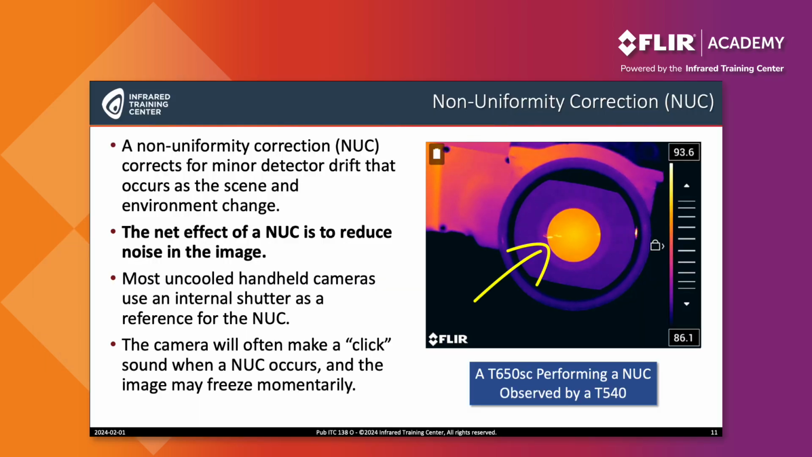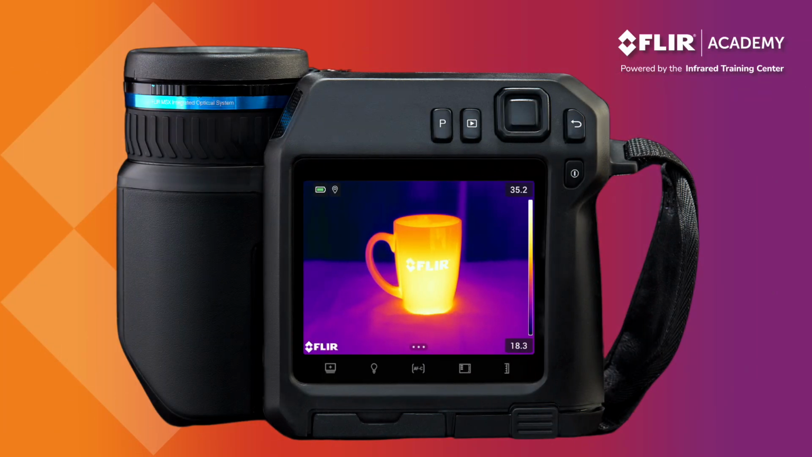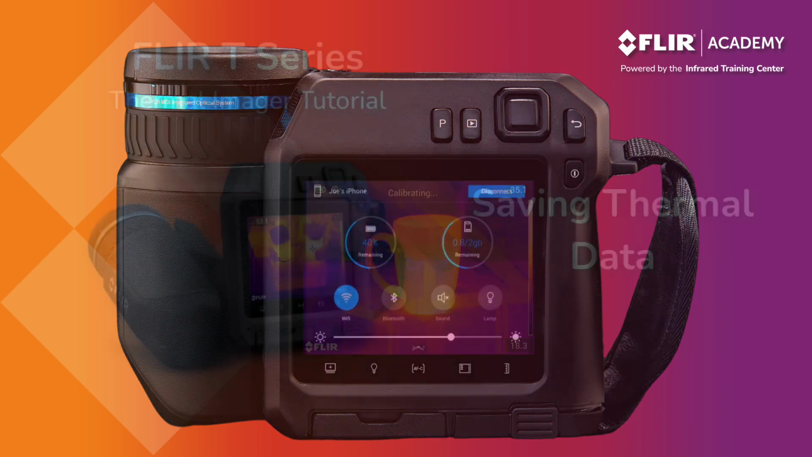The clicking that you hear is a shutter that drops down in front of the detector inside the camera. Its purpose is to provide a uniform target for the detectors to reset against. The result is a better image that's more thermally stable and consistent throughout your inspection. You can force a non-uniformity correction by holding down the Archive or Playback button on the back of the camera. The image will pause for a moment while the shutter engages, providing you with a better thermal image.